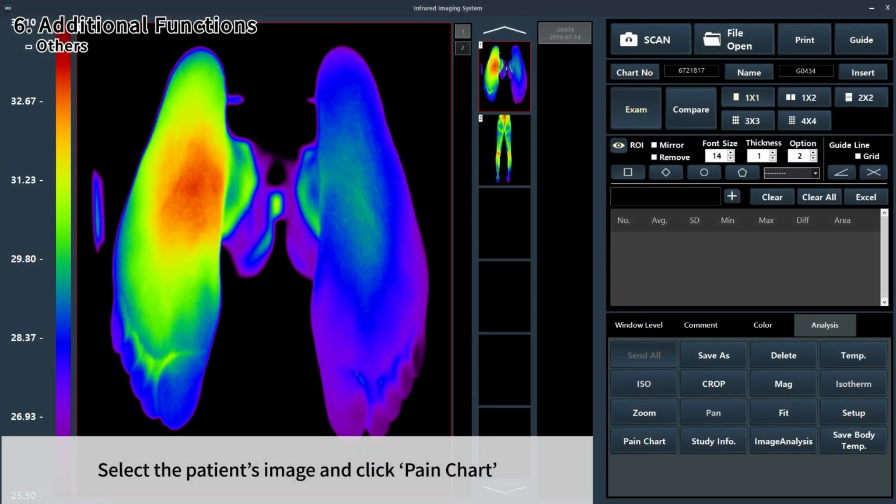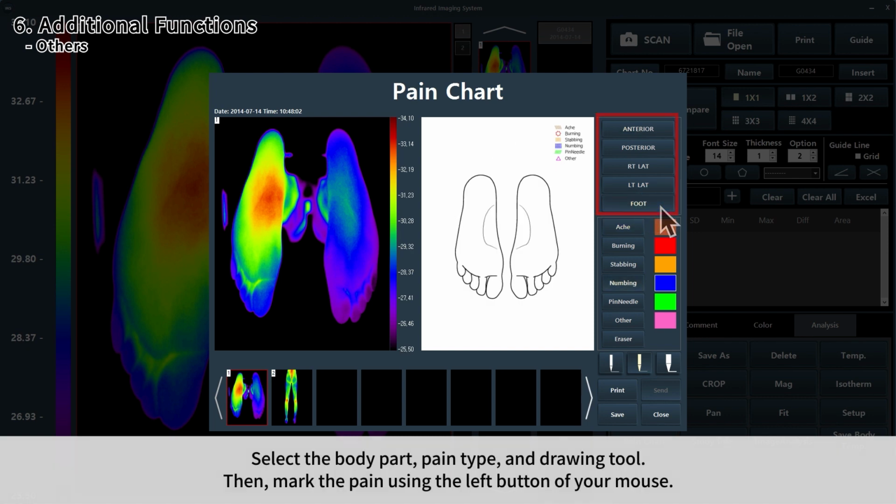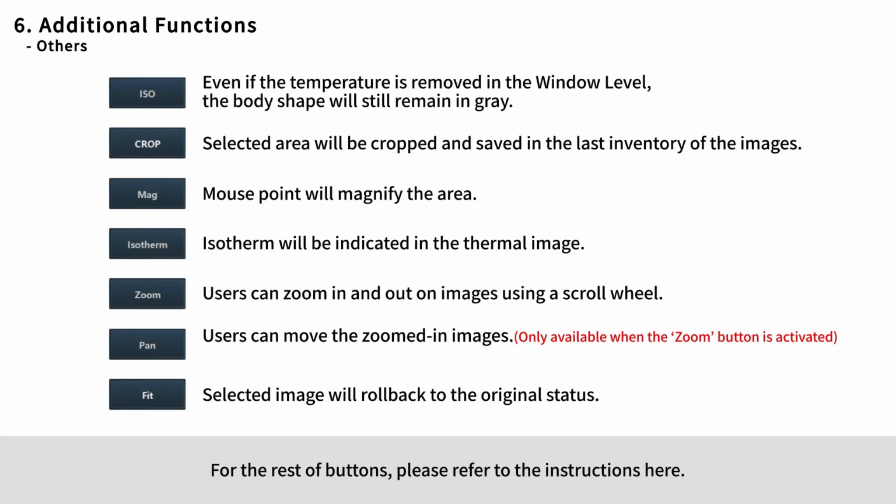Select the patient's image and click Pain Chart. On the pain chart, the pain patients insist can be recorded. Select the body part, pain type, and drawing tool. Then mark the pain using the left button of your mouse. For the rest of buttons, please refer to the instructions here.